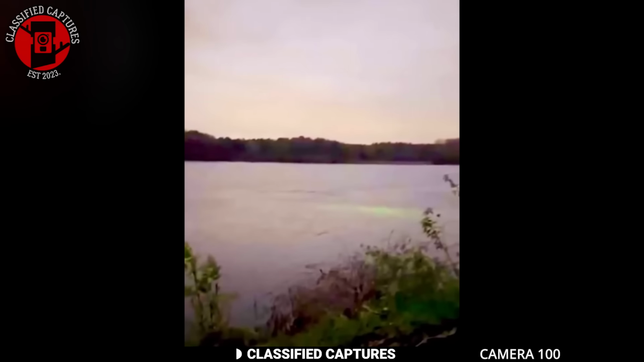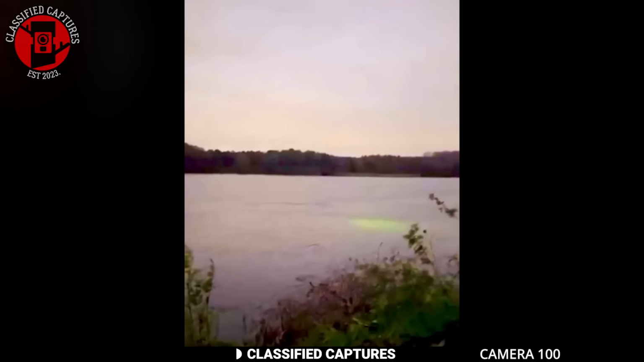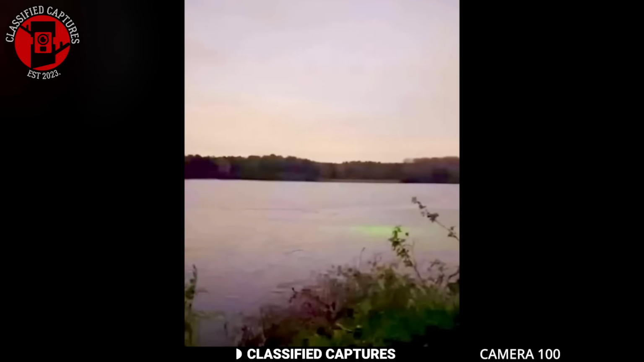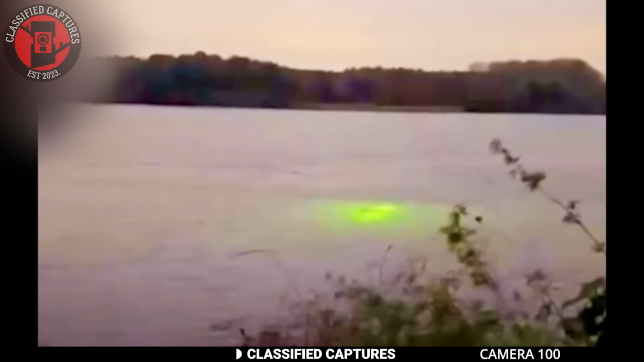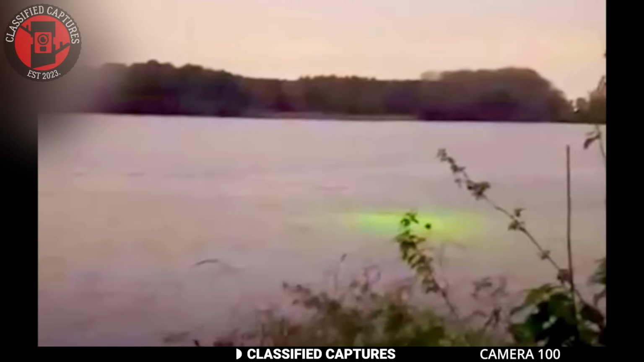If you pay attention, you should notice a green hue in the lake. See it now? What do you think that is? This is recorded by a lady whose time with nature was interrupted by her seeing this. She insists that there were no machines in the area and that she was definitely the only one present.